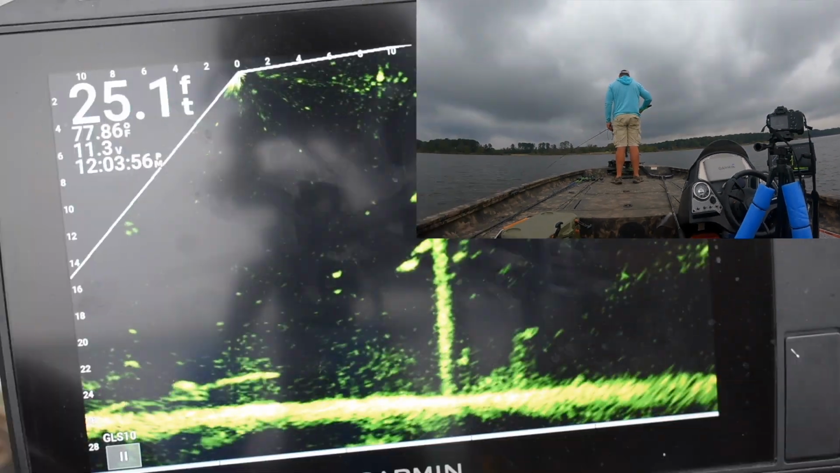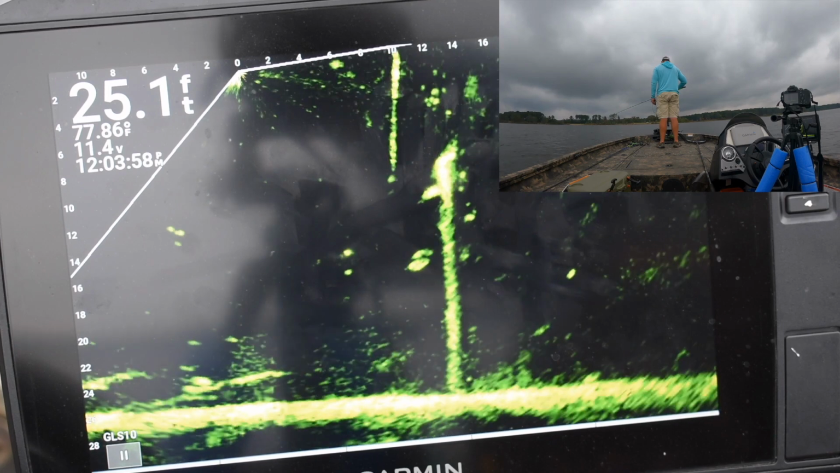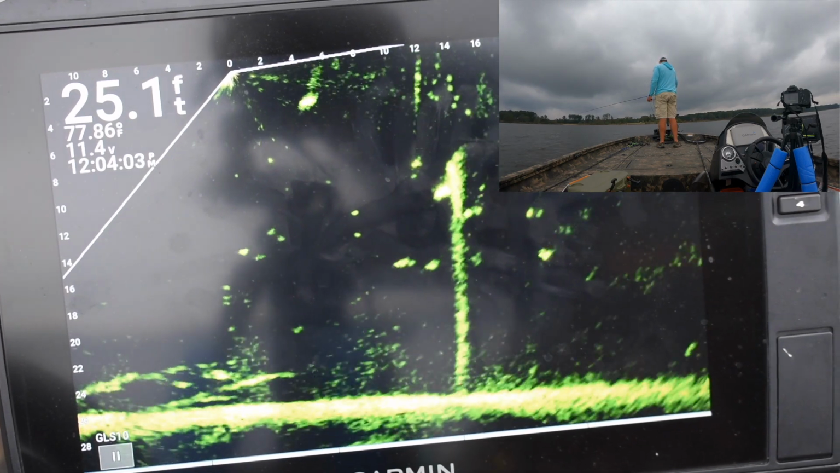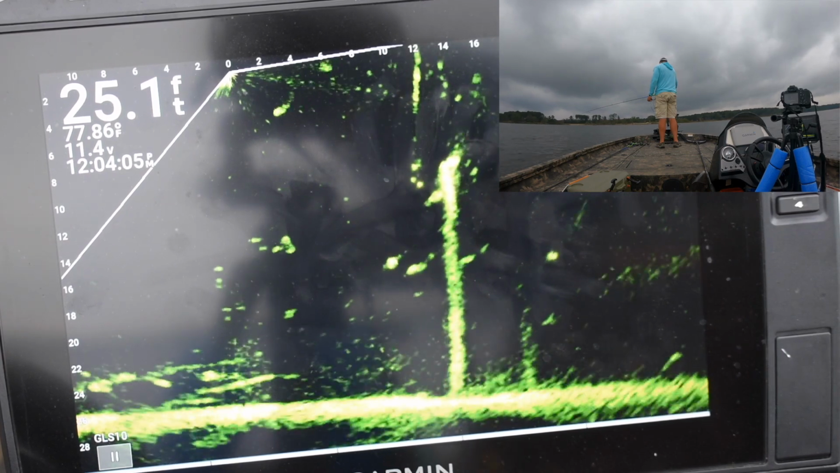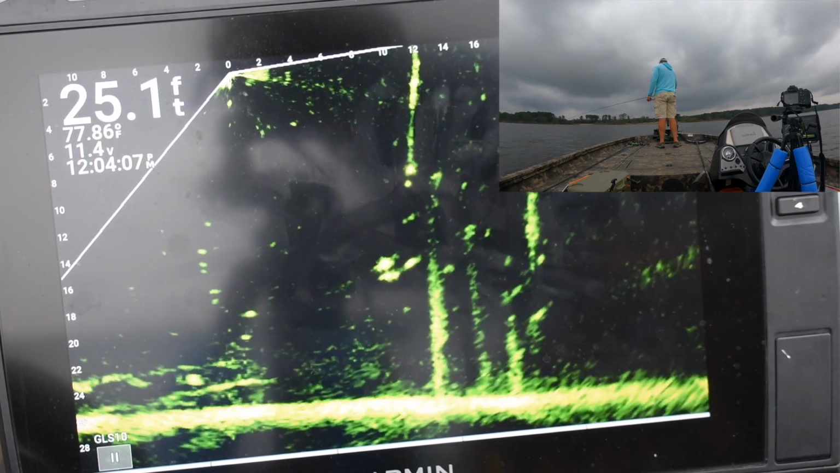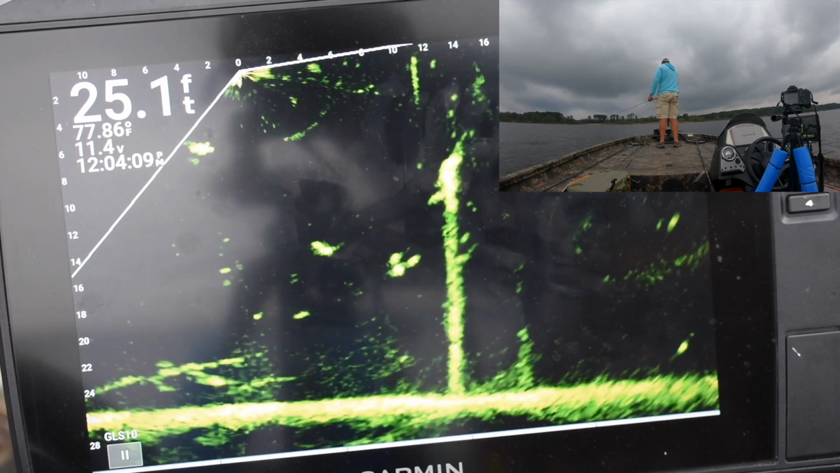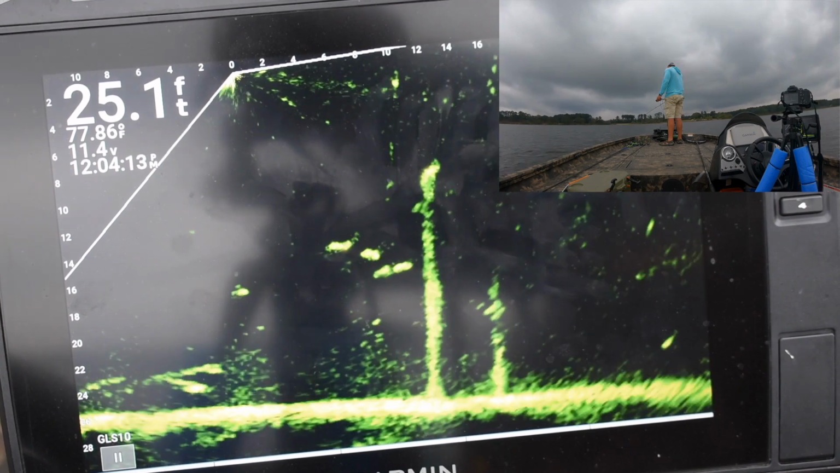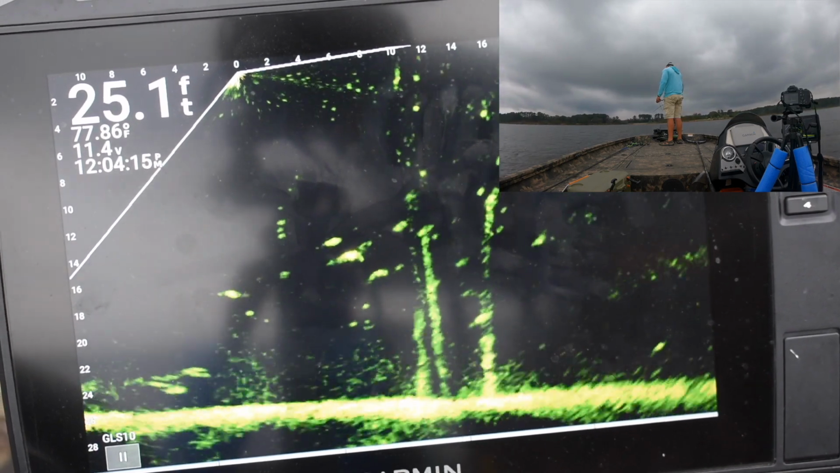Vertical jigging is definitely a proven method, and I'm not gonna say that one's my favorite over the other. Right now, I'm kind of in a big casting mood. That's what we've done the last 2 weeks, is cast to them, and been very successful.